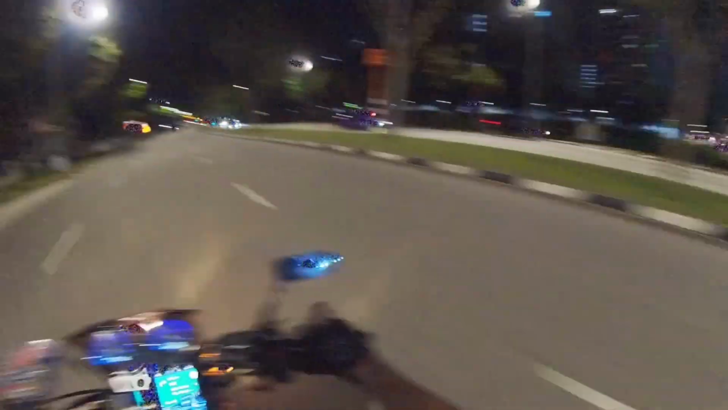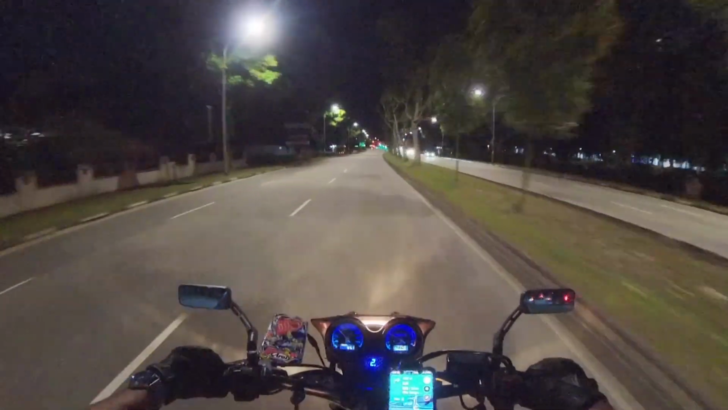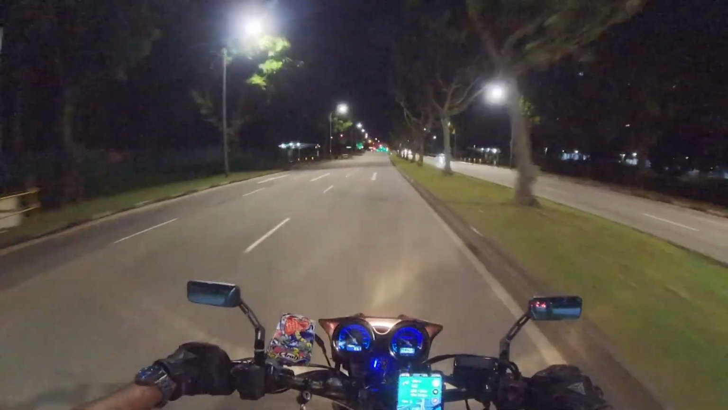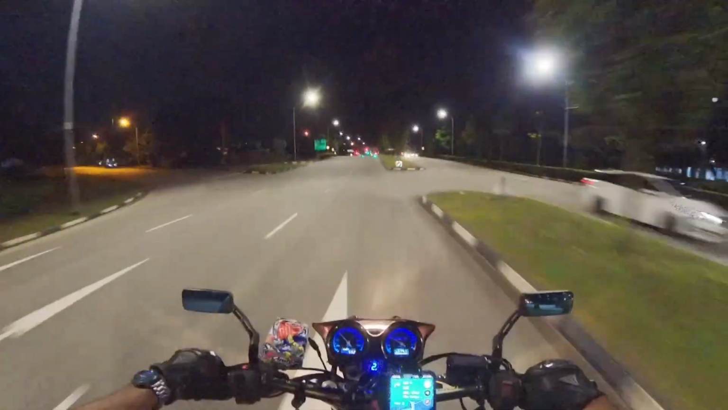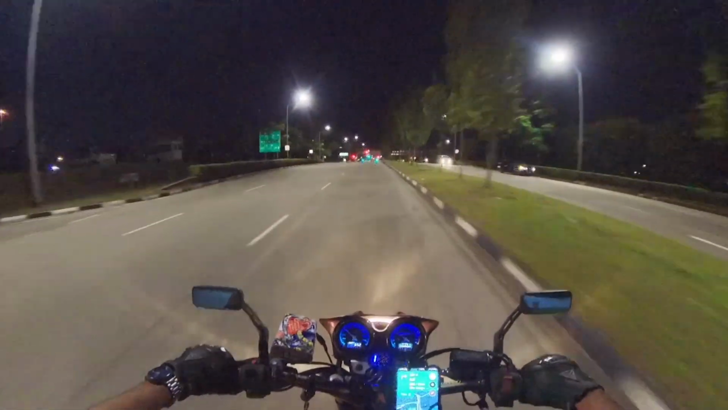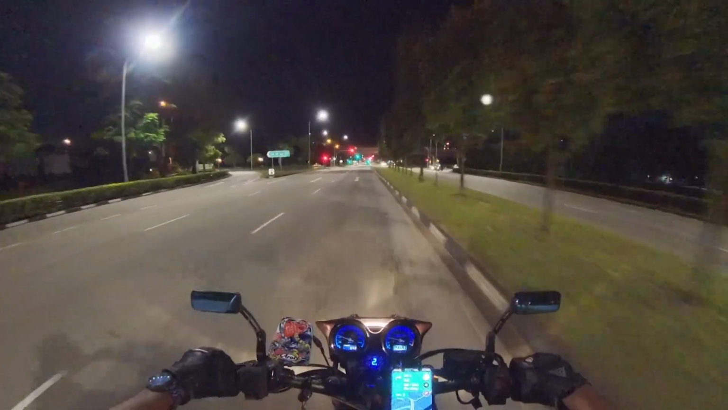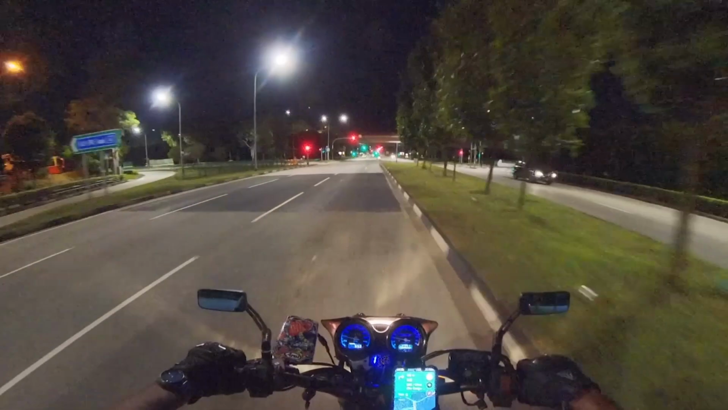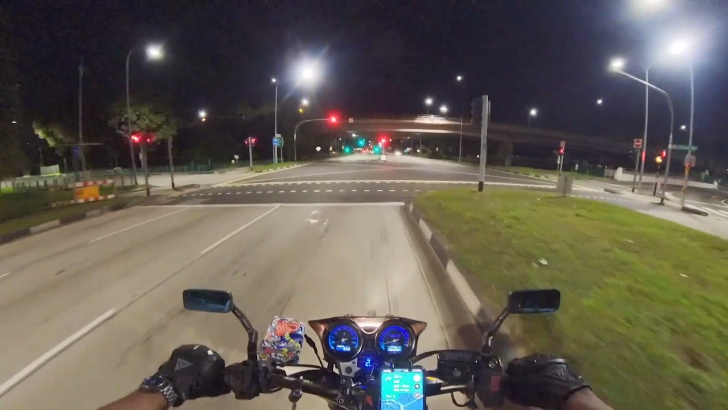For those who don't know, the CB400 actually got discontinued in October of 2022, last year. The reason is that 4-cylinder engines are going out of fashion. If you're a motorcycle enthusiast like me, you would know that 400cc bikes are going out of fashion.